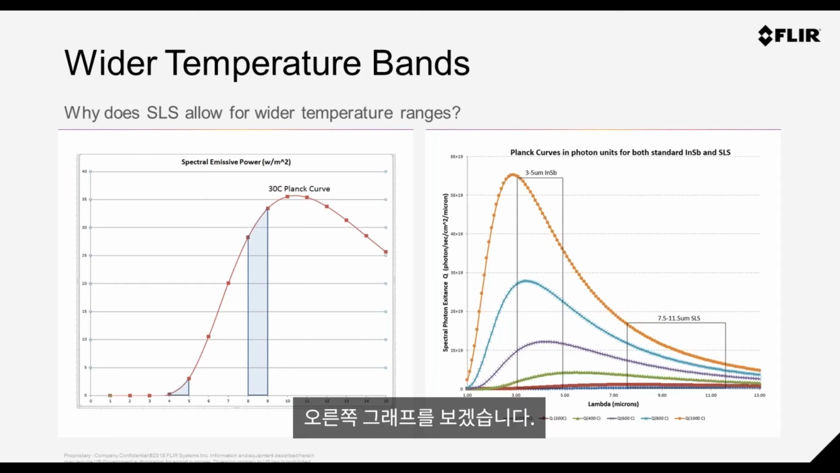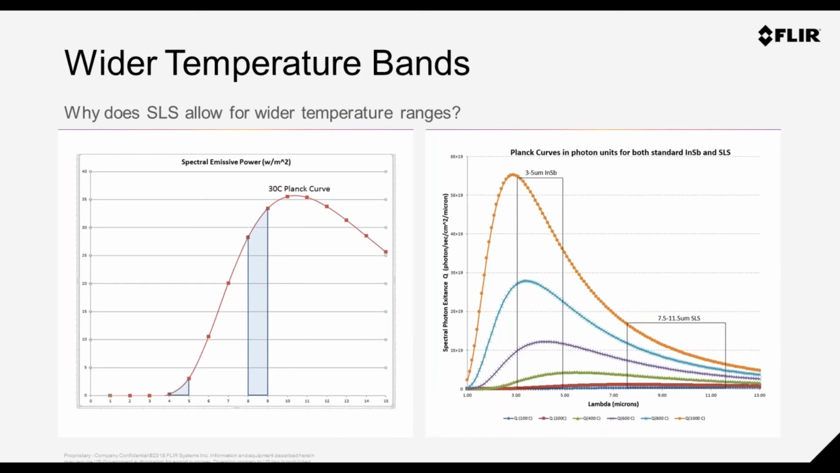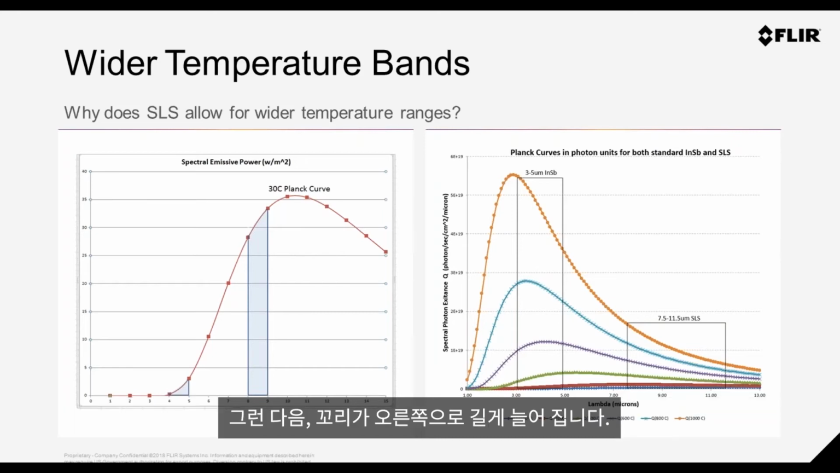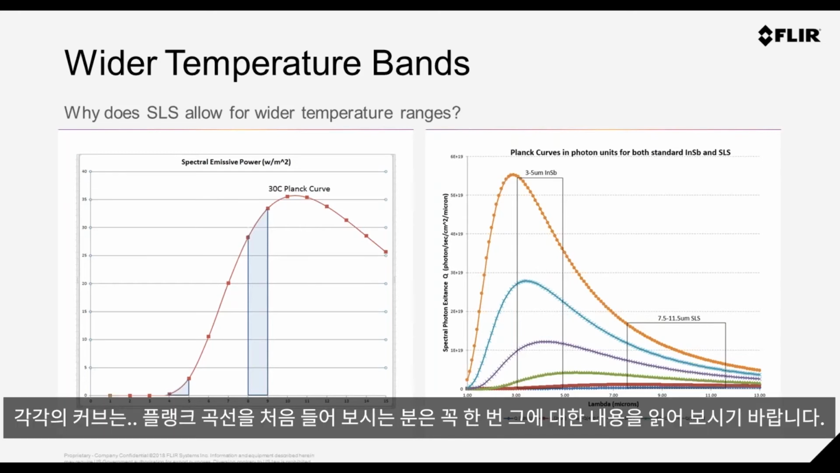Now, if we look to the graph on the right, we see as the objects heat up, the peak energy shifts to the left, and you see it starts to tail off to the right. So each of these curves here, if you're not familiar with Planck, it's an interesting topic just to Google afterwards.